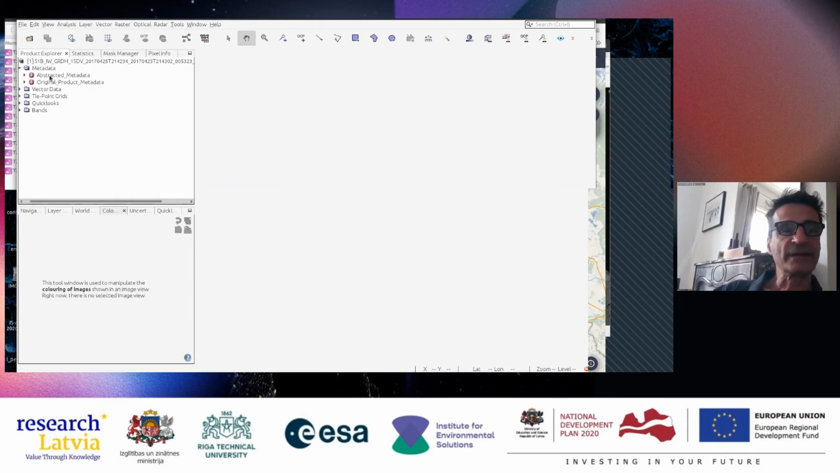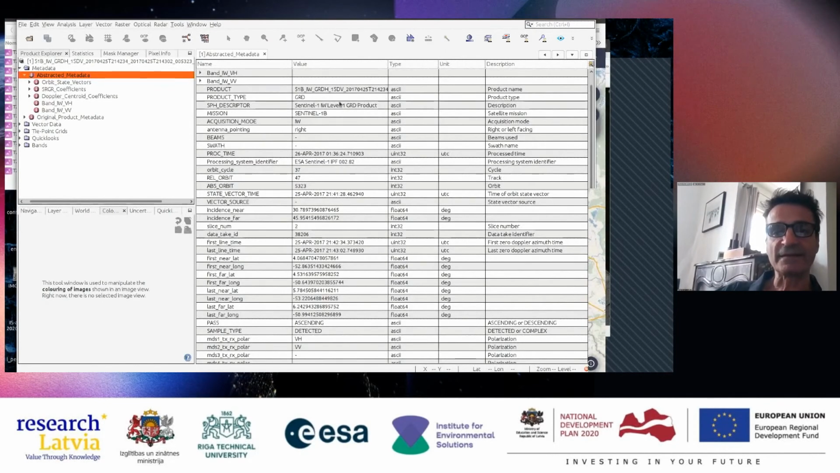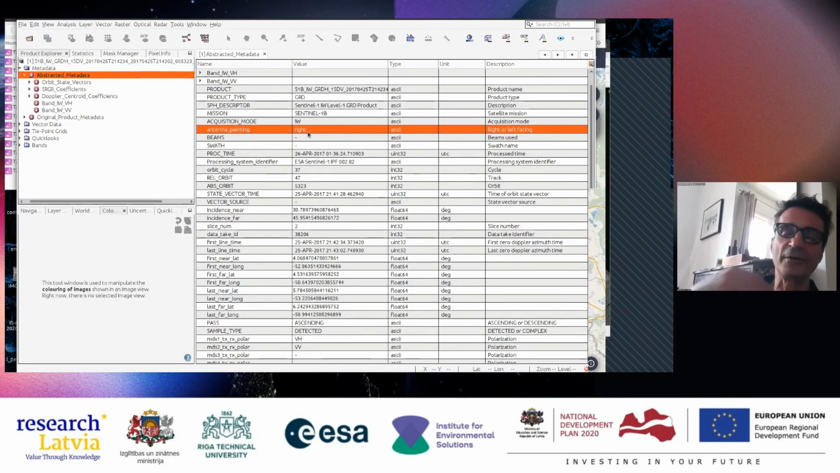and you can look on metadata, and you have a lot of things here. You can see that it's Sentinel-1B, acquisition mode, interferometric wide. The antenna was pointing as usual because it's always like this with Sentinel. It points on the right side of the direction of the movement.